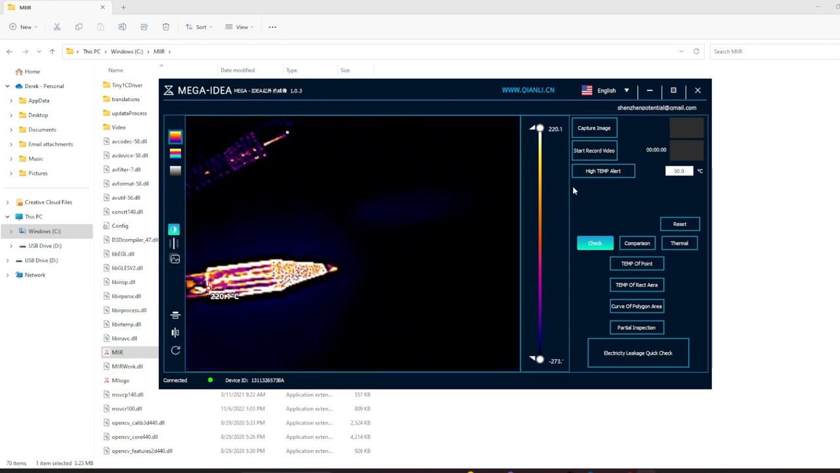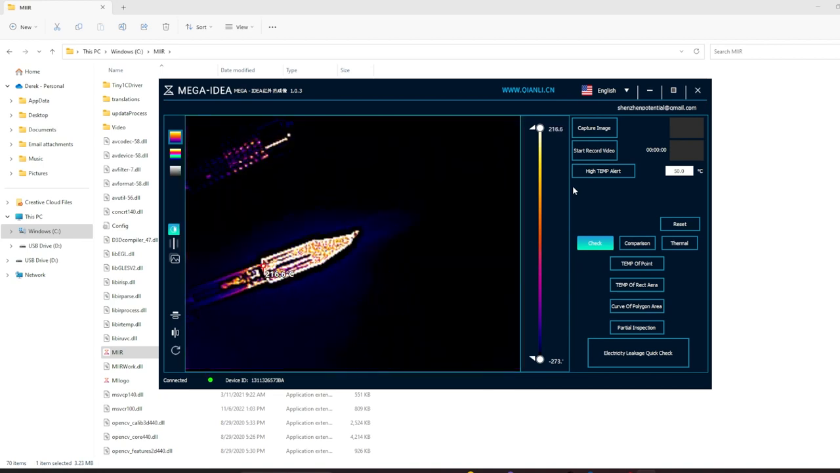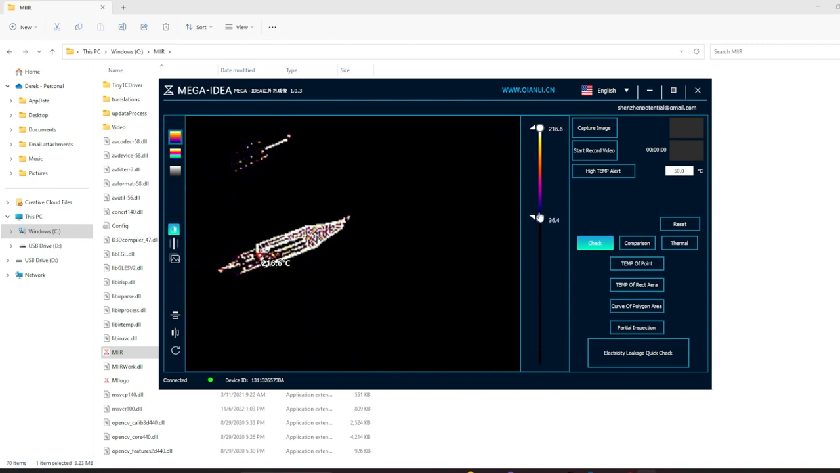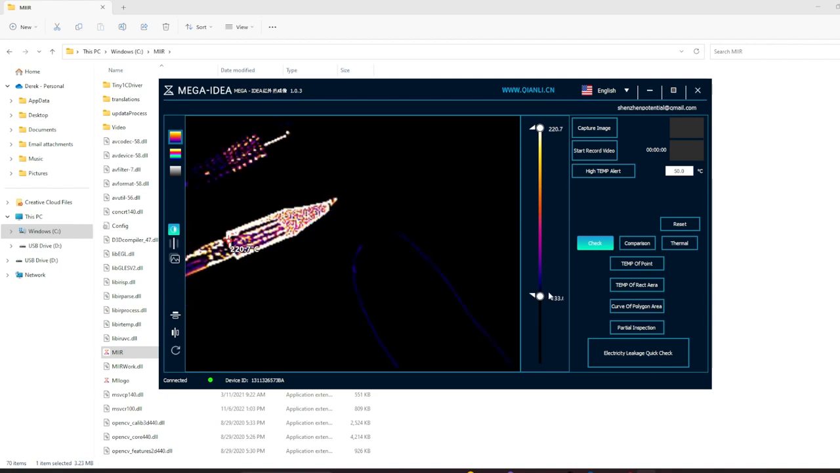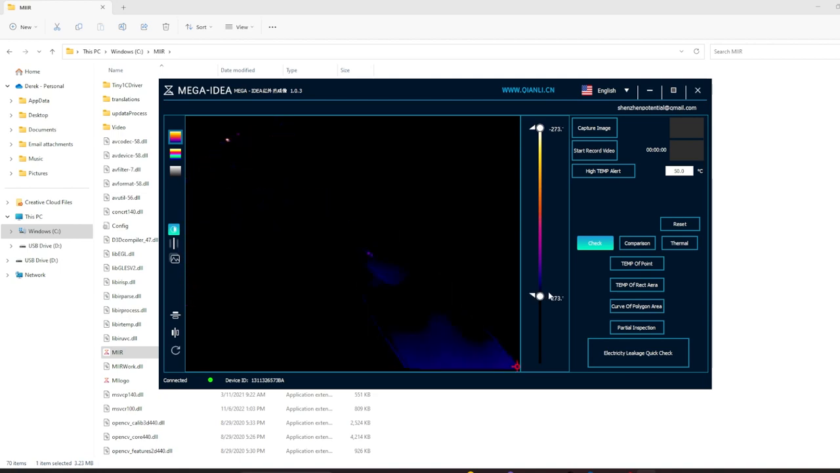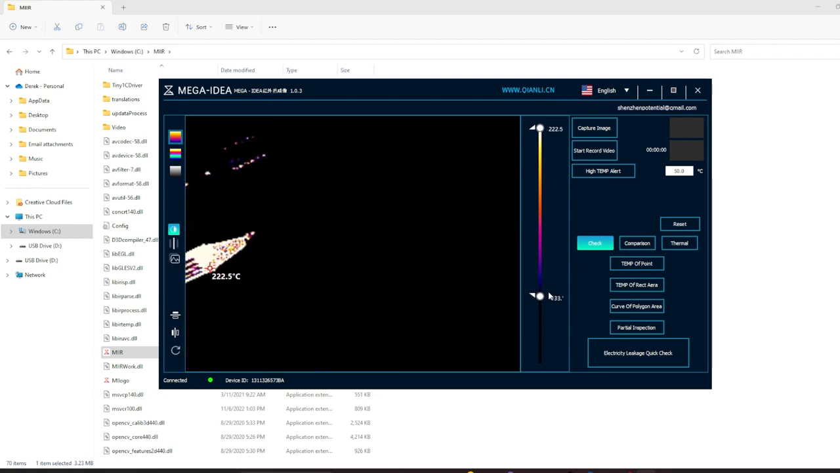And here I've got my soldering iron all hot. You can see how dark everything gets and how bright this is. We can adjust the range here of what it actually sees in the program. With something this hot, it seems like it wants to kind of wig out a little bit. Let's see my finger there. If I take it away, automatically it adjusts to whatever is hottest.